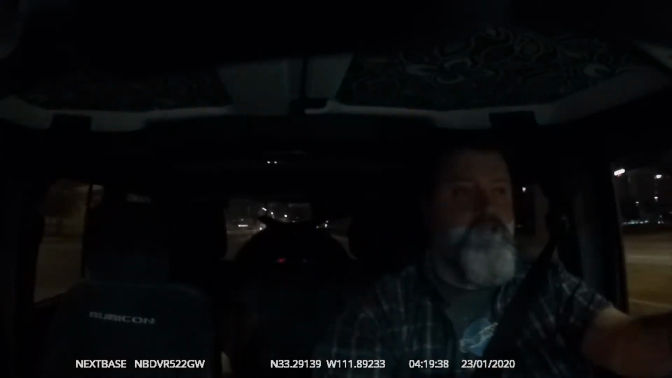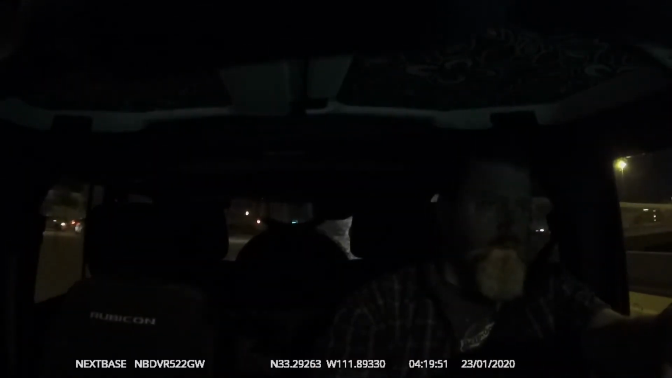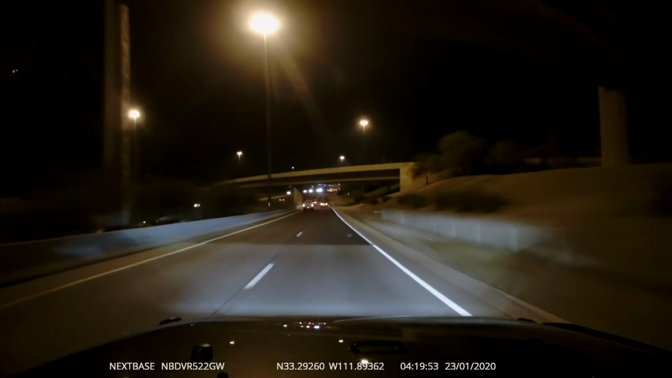Now I'm about to merge onto the highway, and it does have some lights, but it has more traffic than anything, and so you'll have a lot of light from the other cars. So let's cruise down the on-ramp and see how this looks.